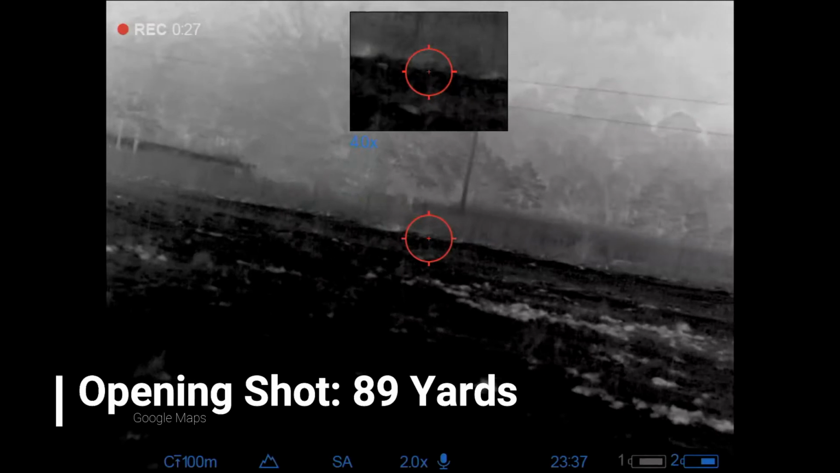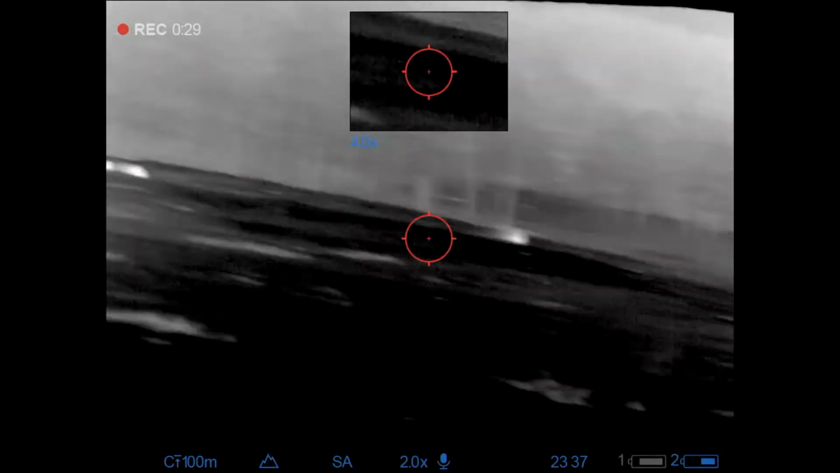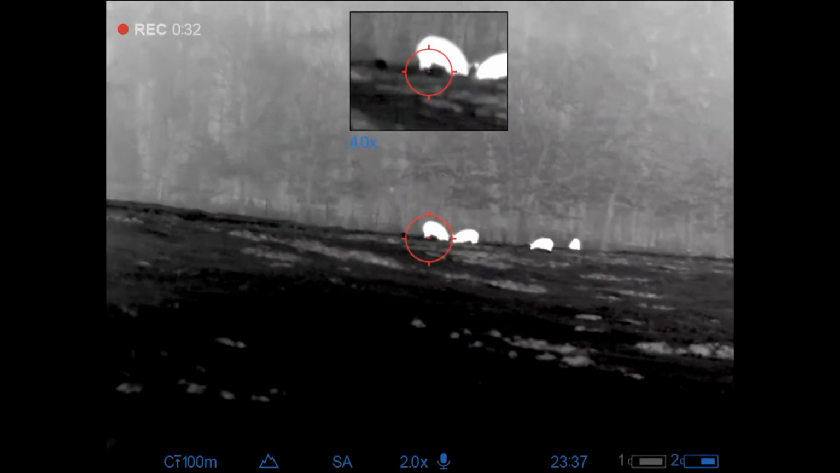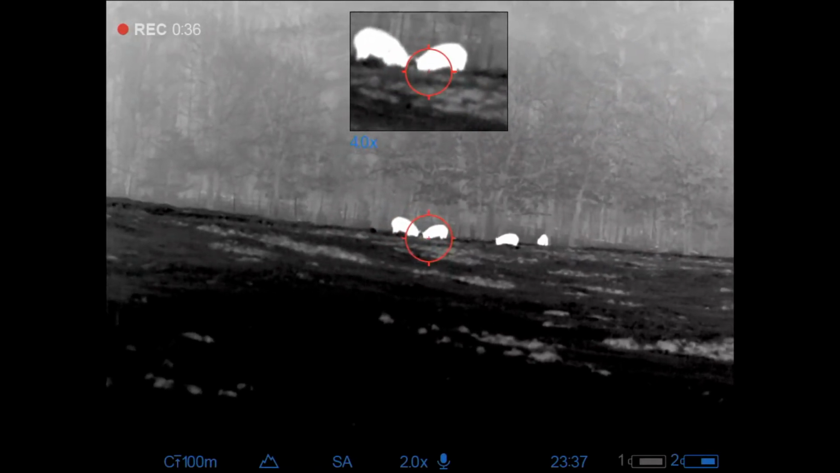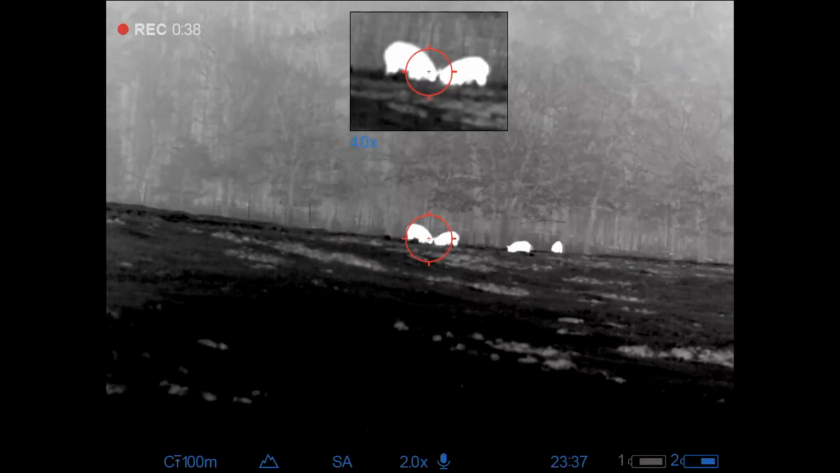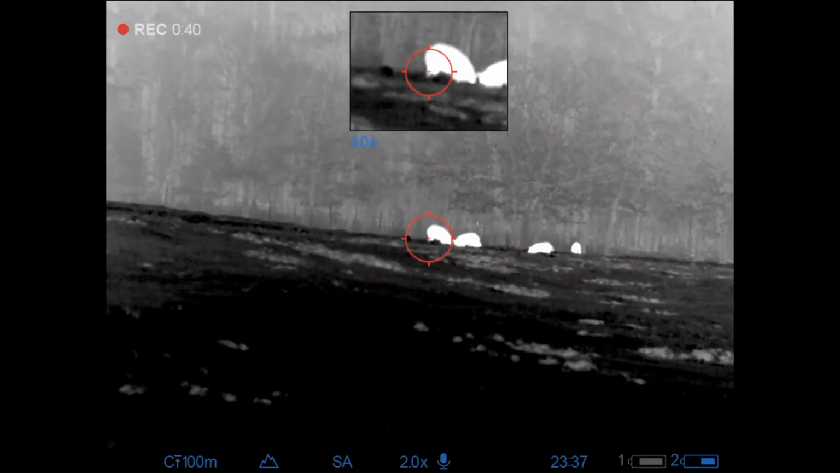My apologies for the bad image here. I managed to get some condensation over there on my screen that I looked through, and I tried wiping with my glove, and everything was blurry for me here. So here I am getting ready to line up on this hog and pick up the action.